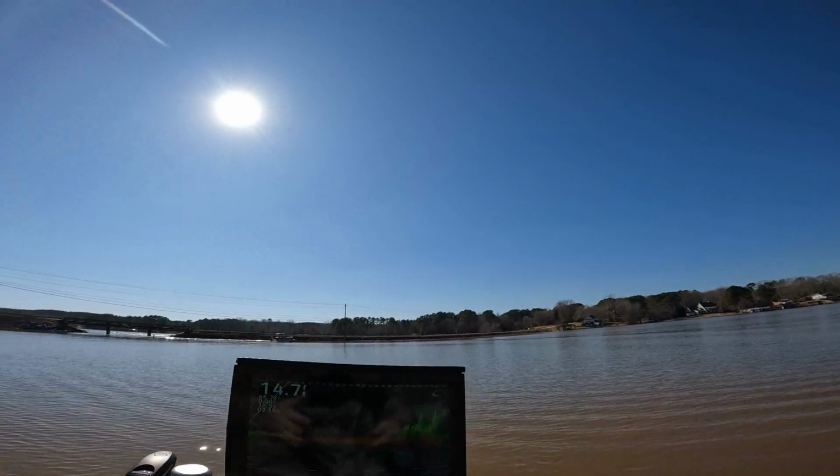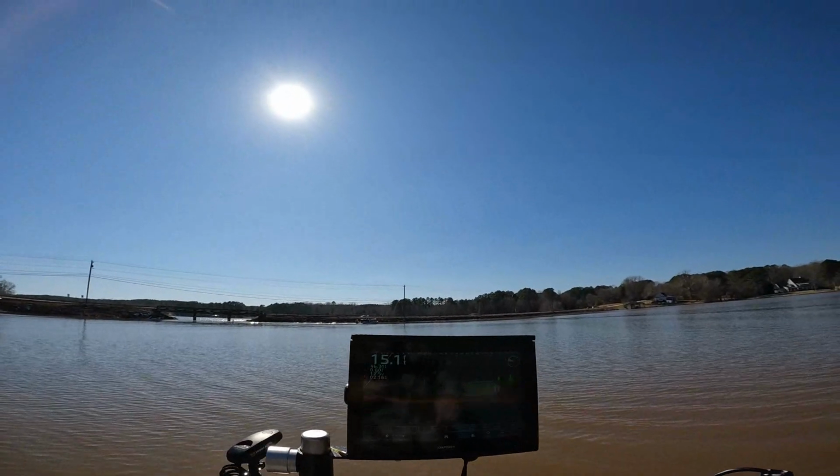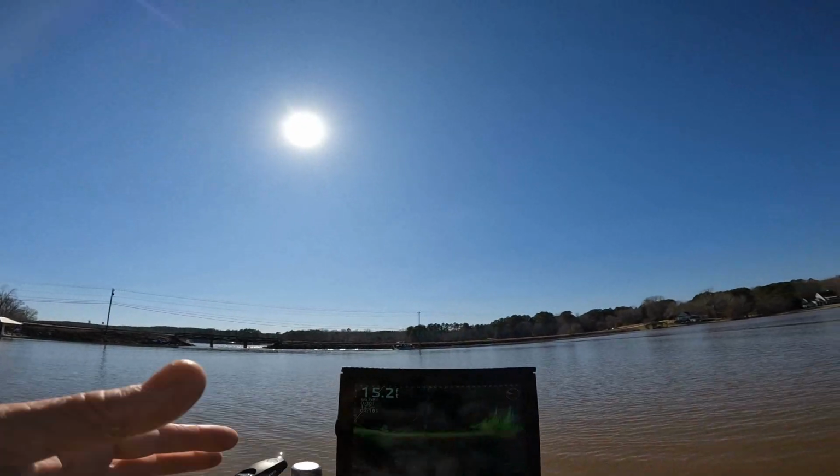This is going to be a great pour to catch because you're going to get a little mix of Hot Perch colors. You can see it works just fine.